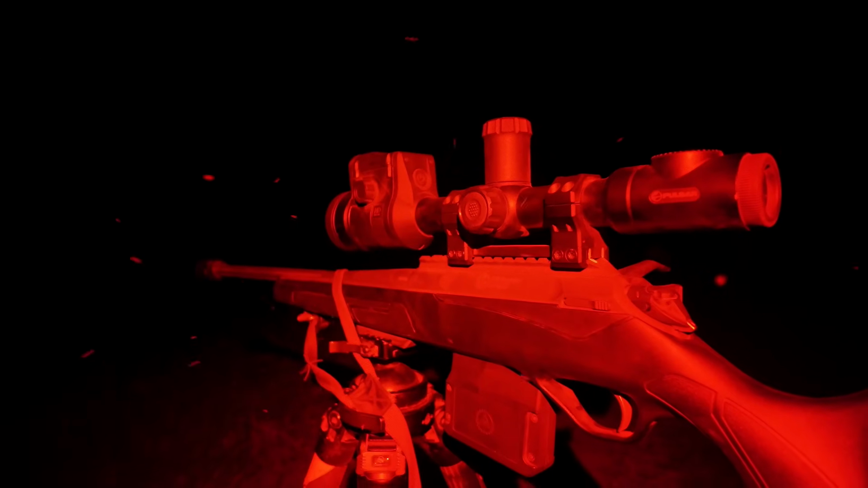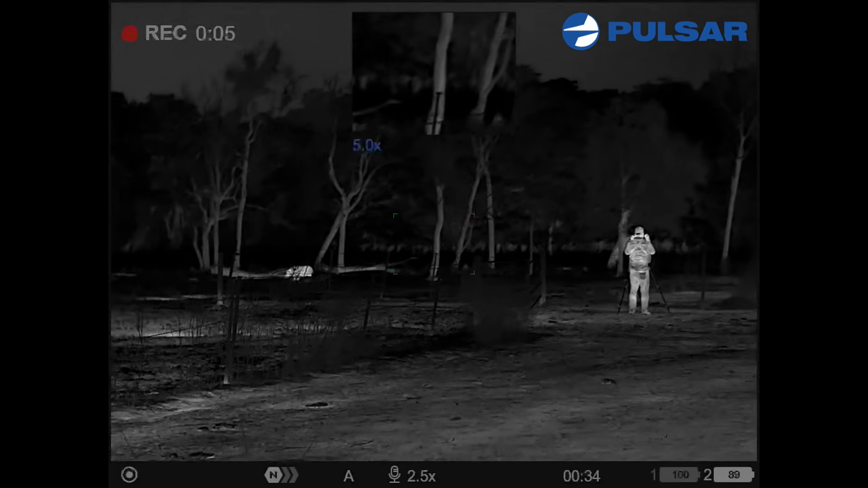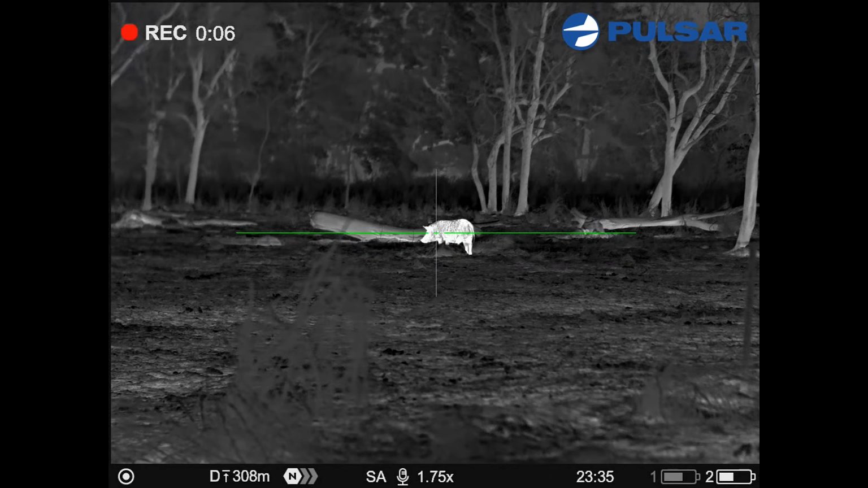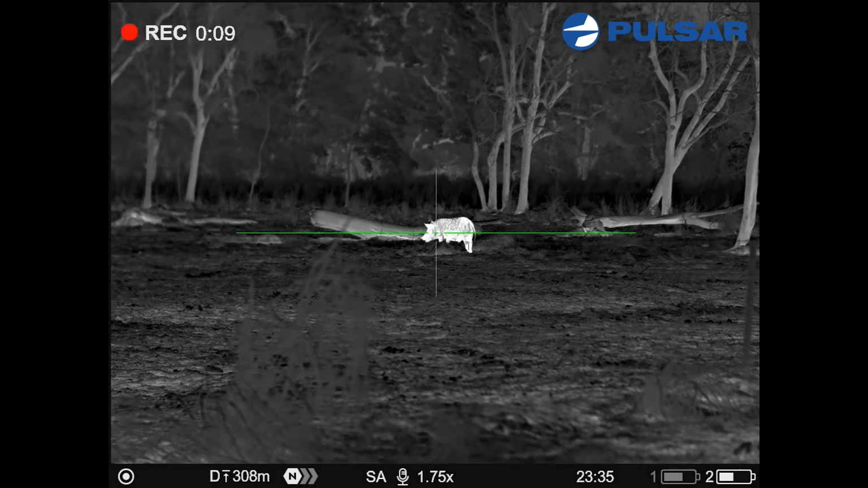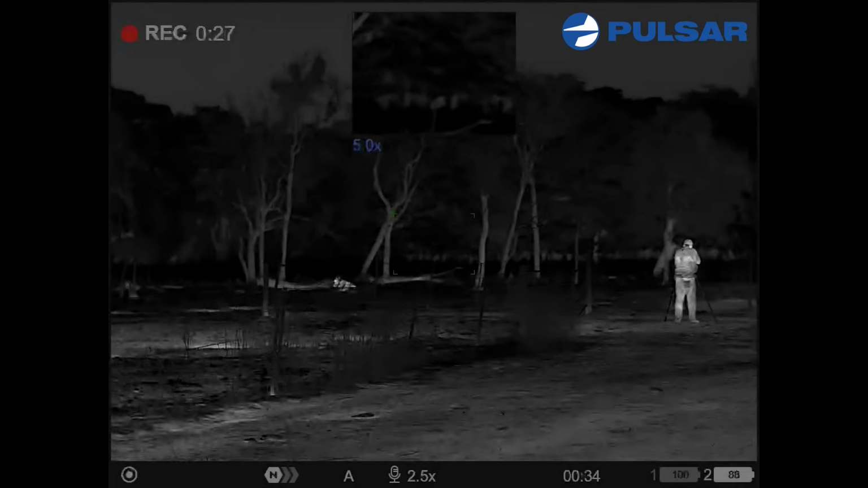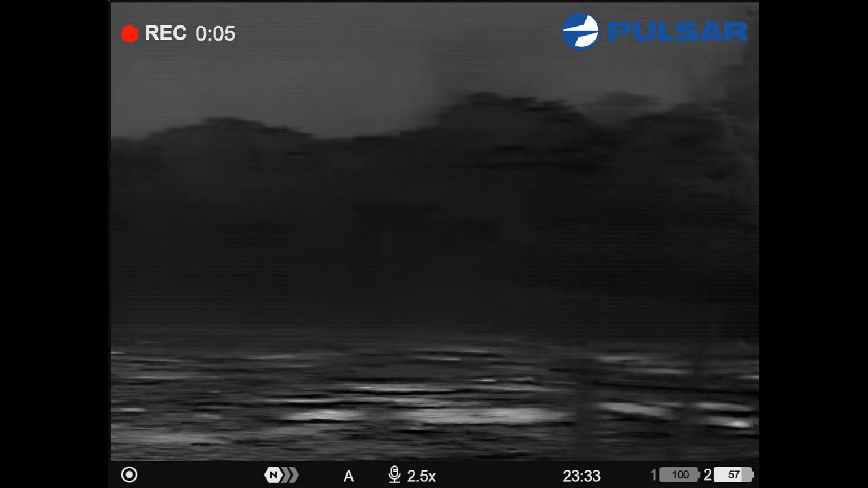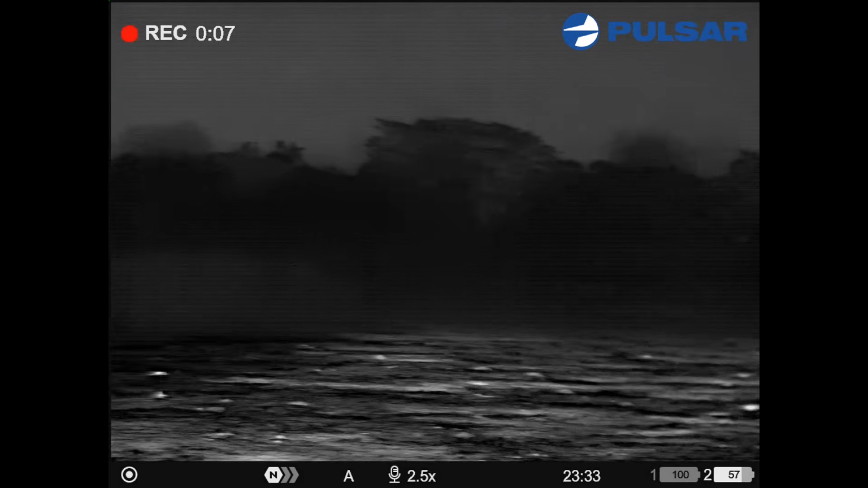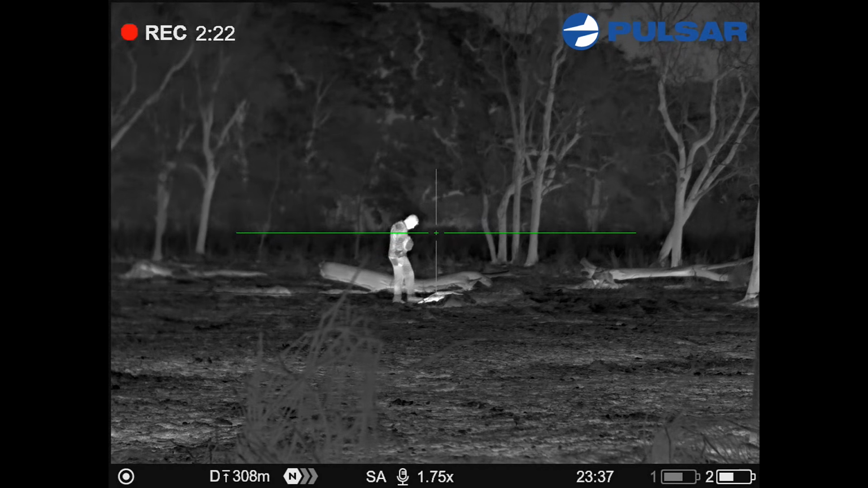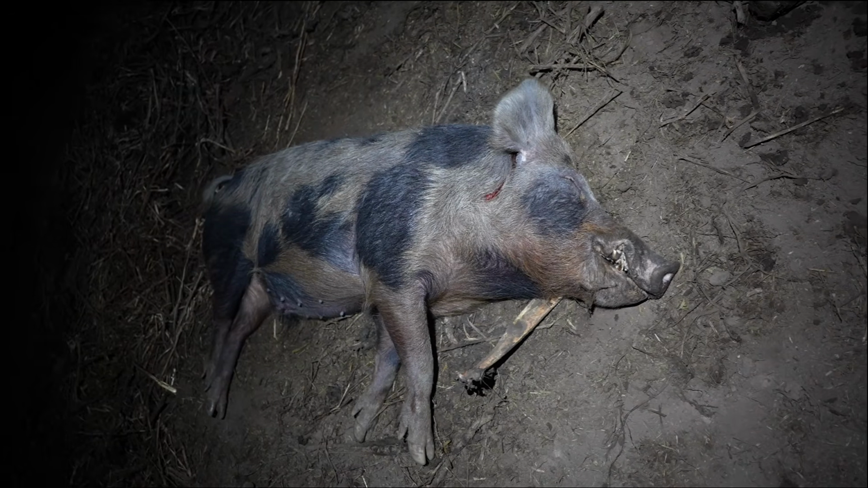Just in case anyone was wondering about the insects out near a floodplain, yes, there are a few. There's our pig, and that is one big cloud of dust and a heap of cattle running off. They certainly didn't like that noise. Got a hole just under the bottom of his ear there. Down in here chewing on a dead beast.